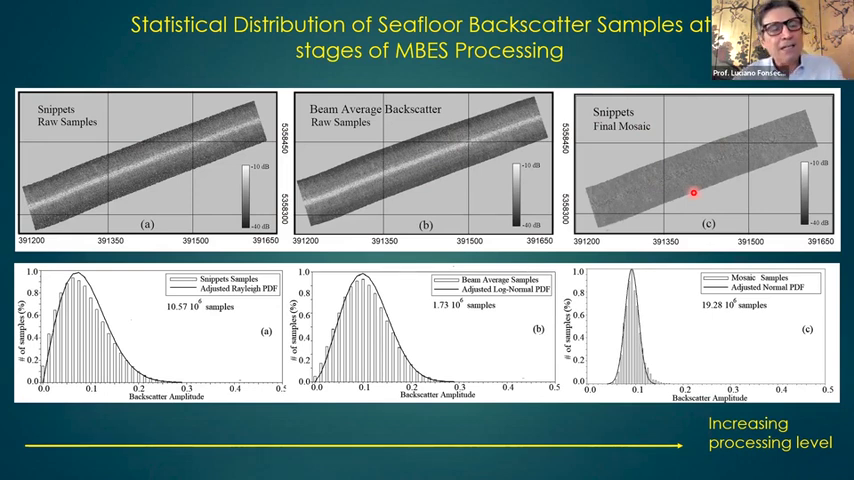So you see that we go from a Rayleigh distribution here at the snippets to a log normal distribution here from the beam average backscatter and a Gaussian distribution for mosaics. This is a pattern that repeats itself, okay? And I will show you how it repeats.